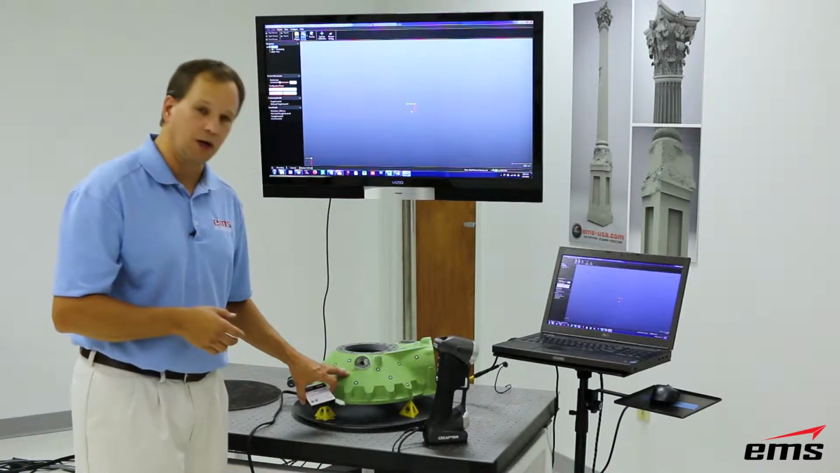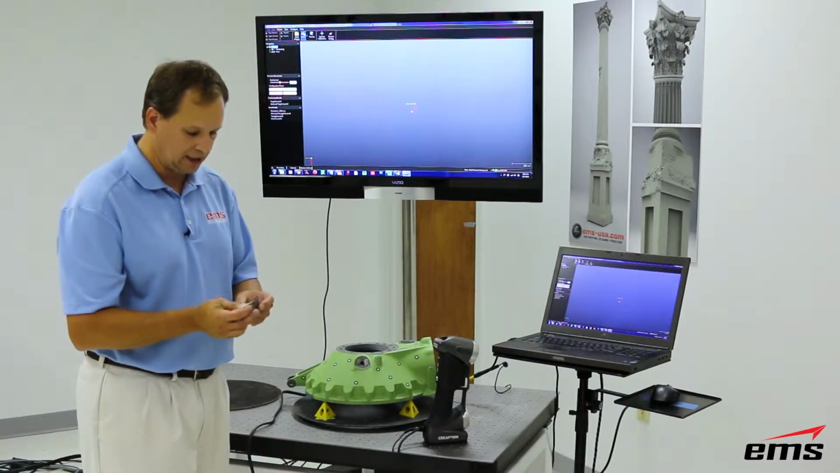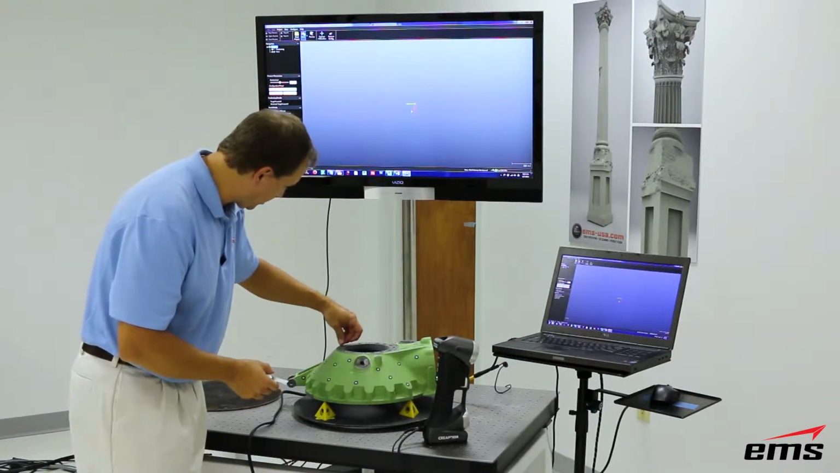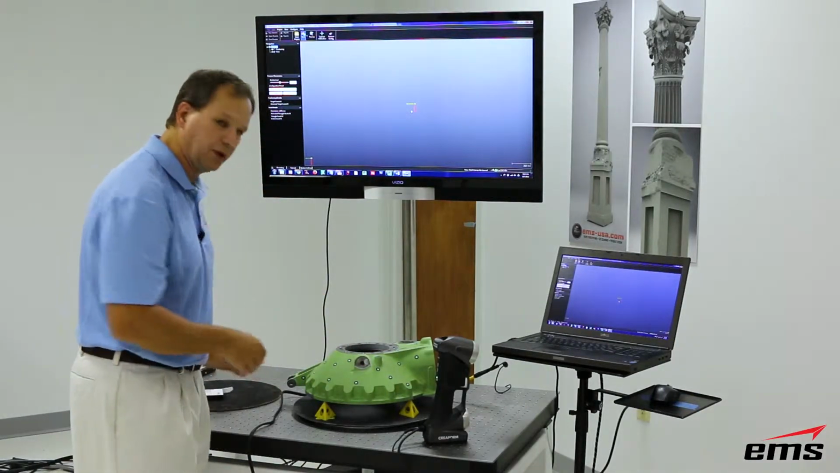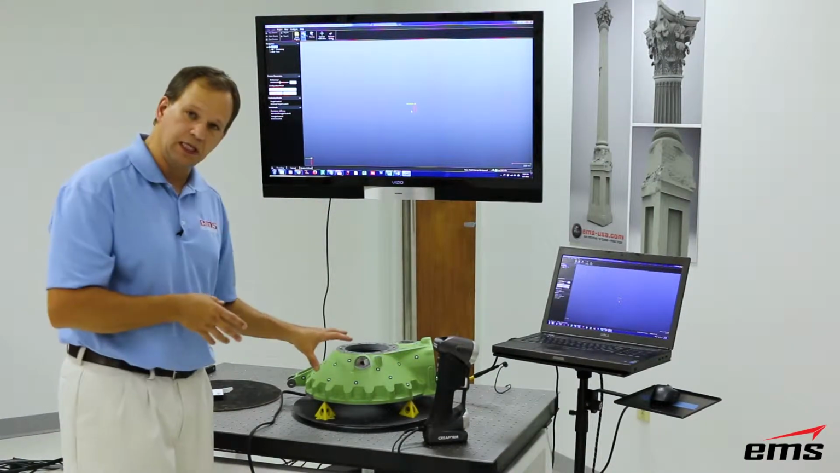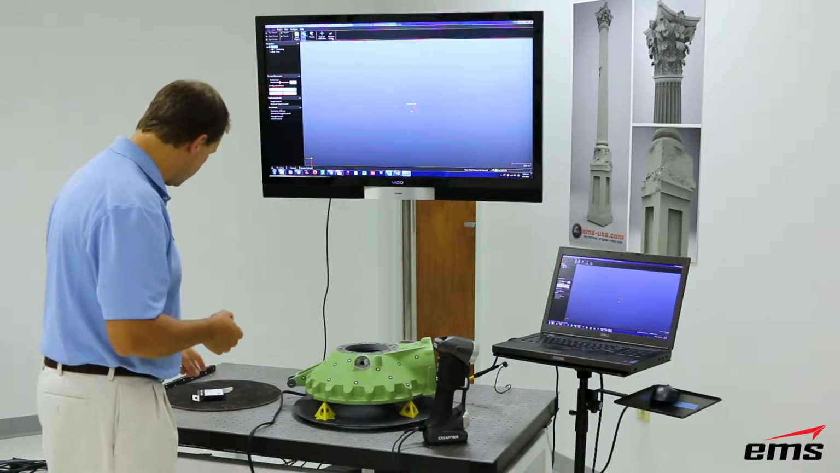This is an aluminum part, so I'm using sticky targets. Basically, they come in a box like this. They self-dispense. I just pull this down, grab a target out, and place it somewhere here on the part. You need the targets on a small part like this about every 3 or 4 inches. On something bigger, flatter, you might get away with larger targets. So we have the sticky targets, we have magnetic targets, and then we have other things we use.